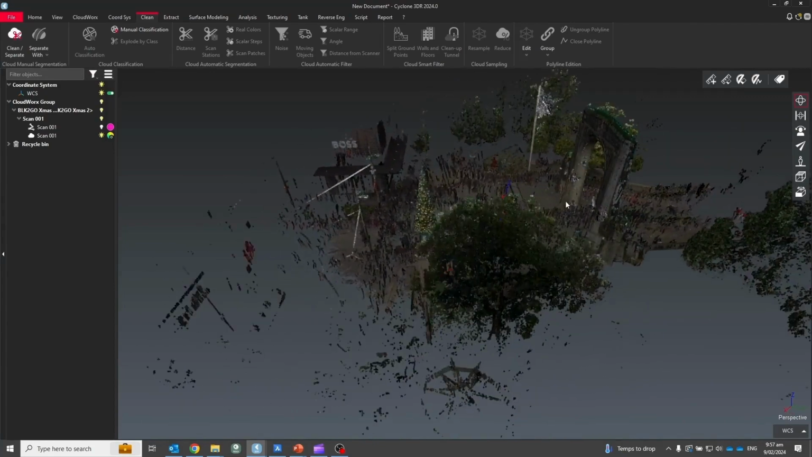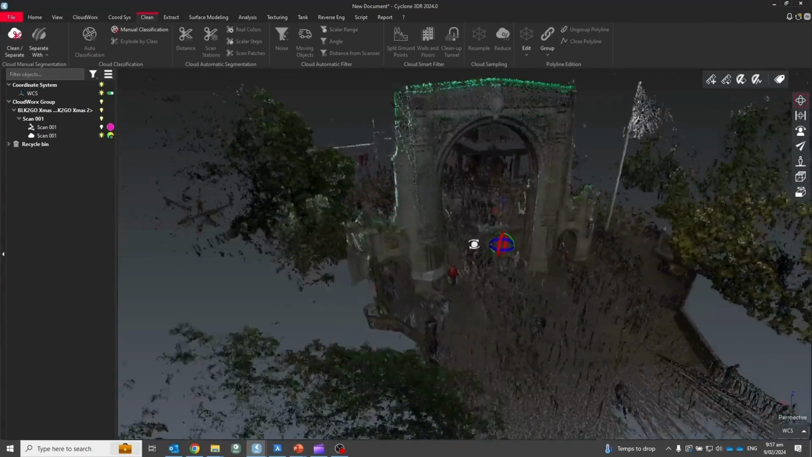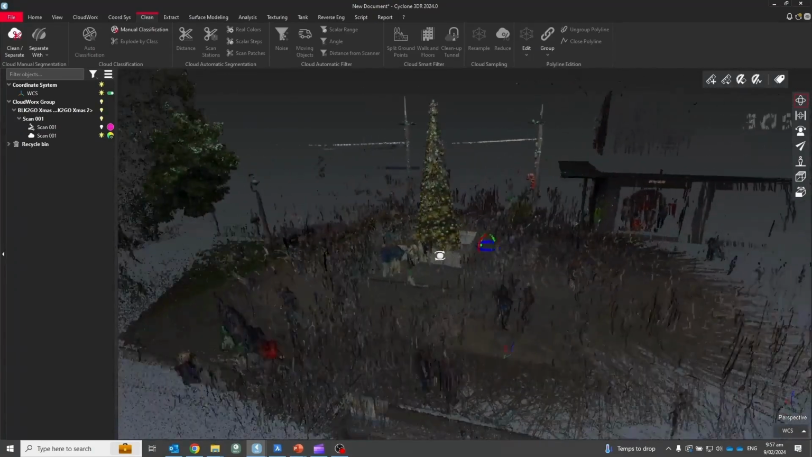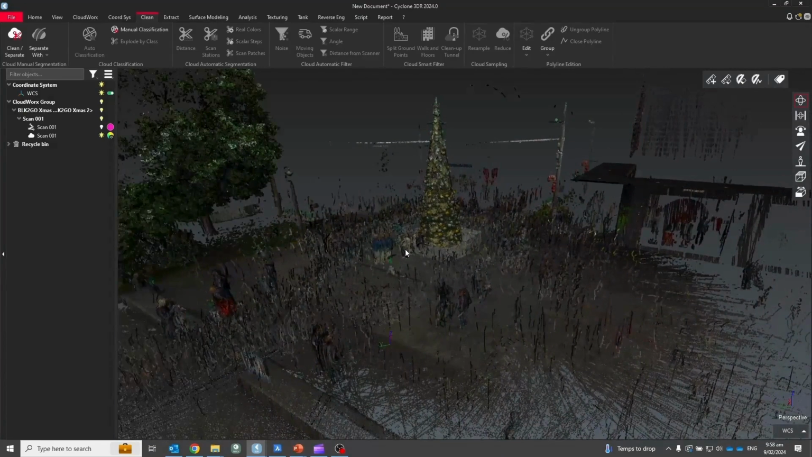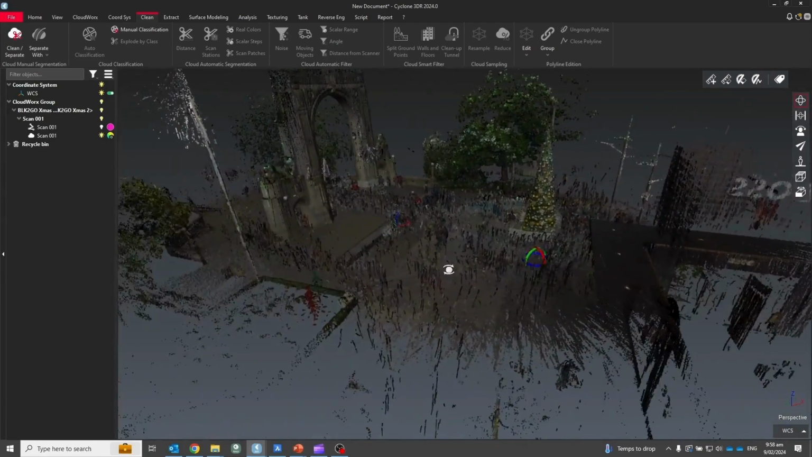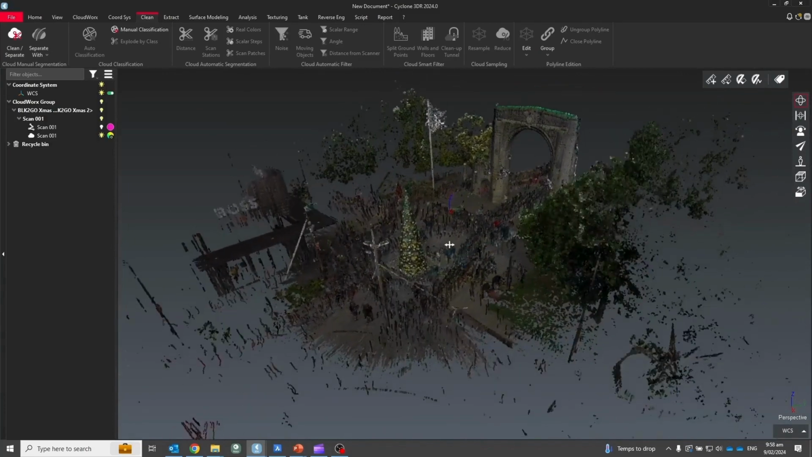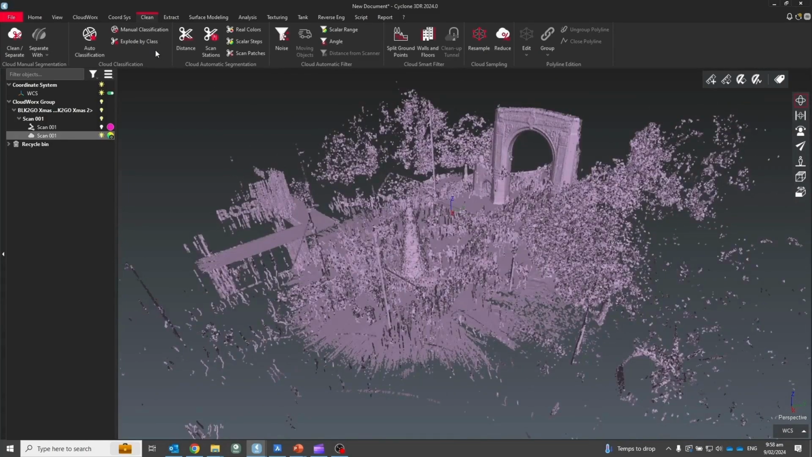You might have seen me post this example just before Christmas. So this is BLK2GO capture here in Christchurch, the Bridge of Remembrance. Really busy day in the city mall, so there are tons of people around. Normally you'd avoid moving objects with a SLAM scanner, but the 2GO seemed to handle it just fine. But of course, if you wanted to extract the ground surface here, there's a lot of work required to remove all these moving objects.